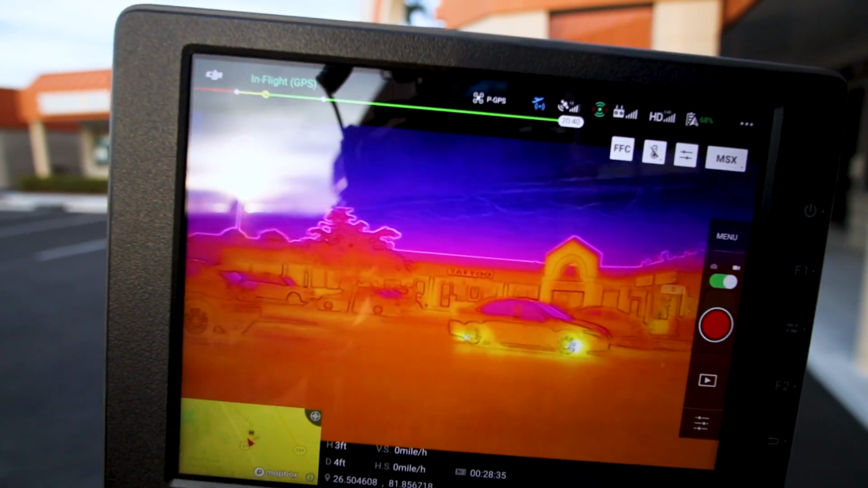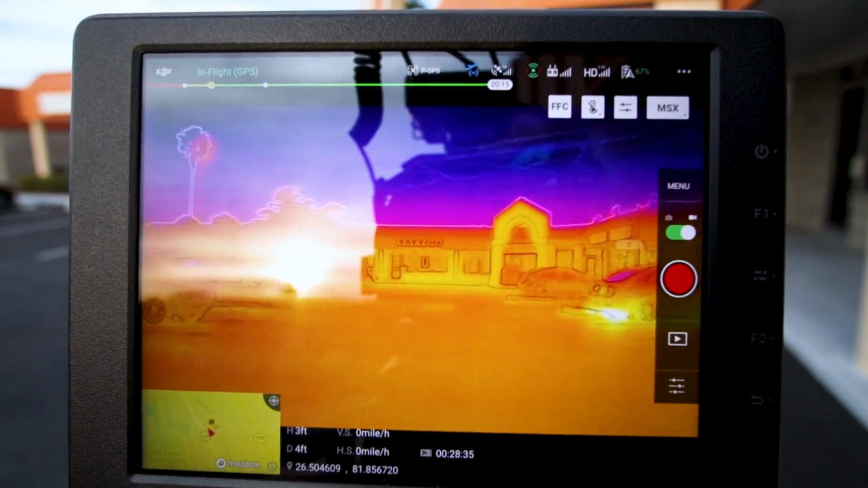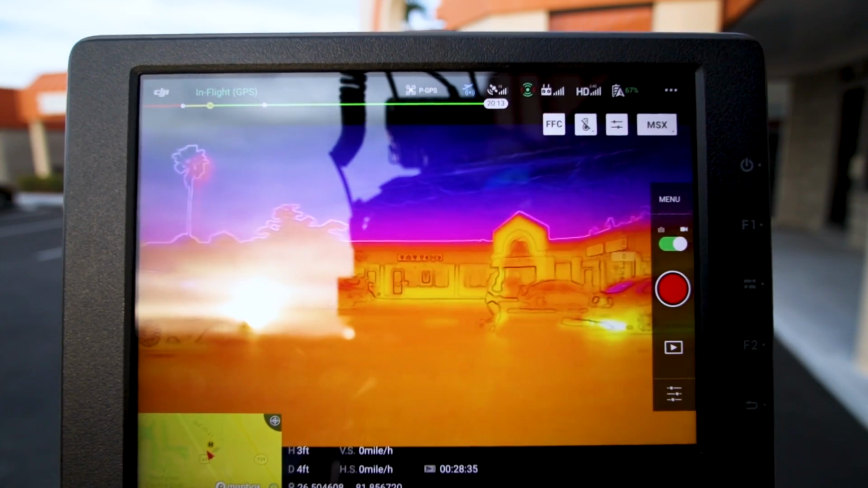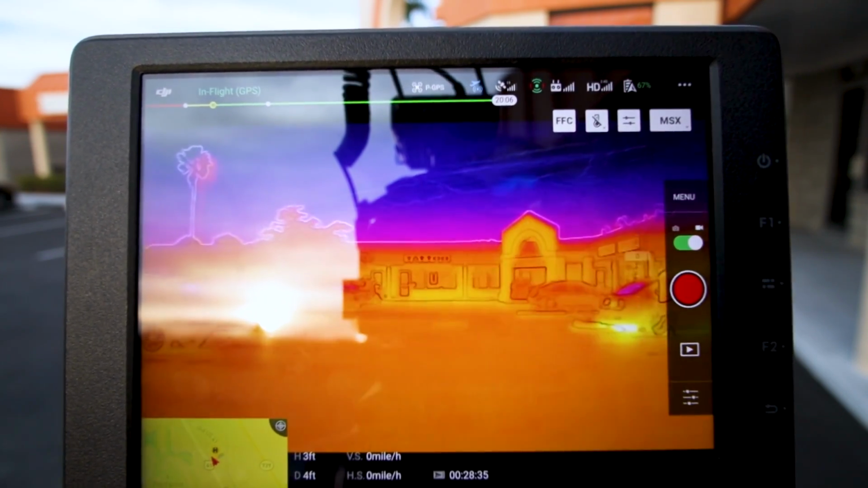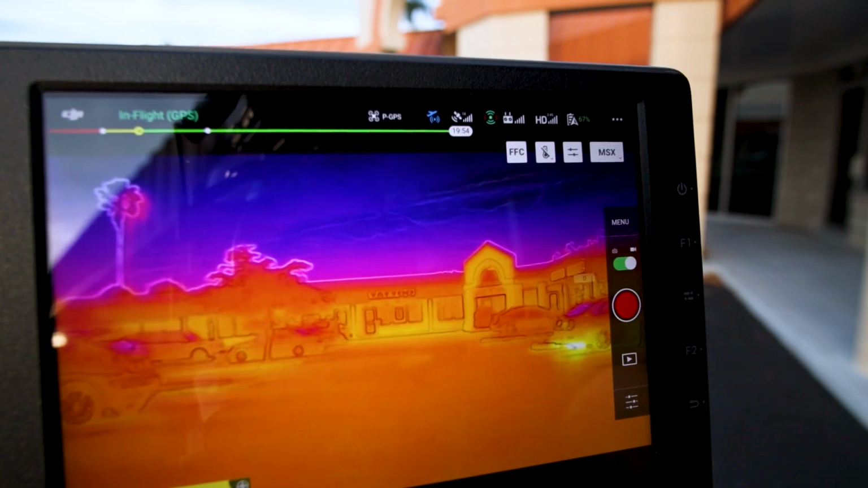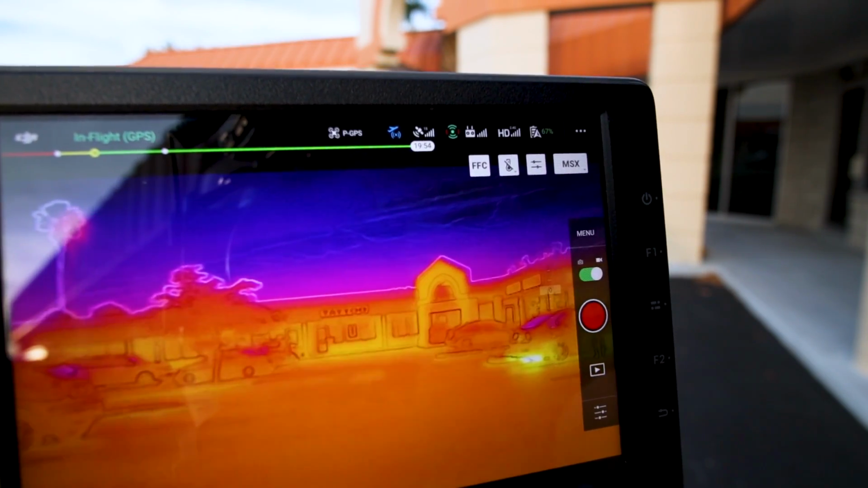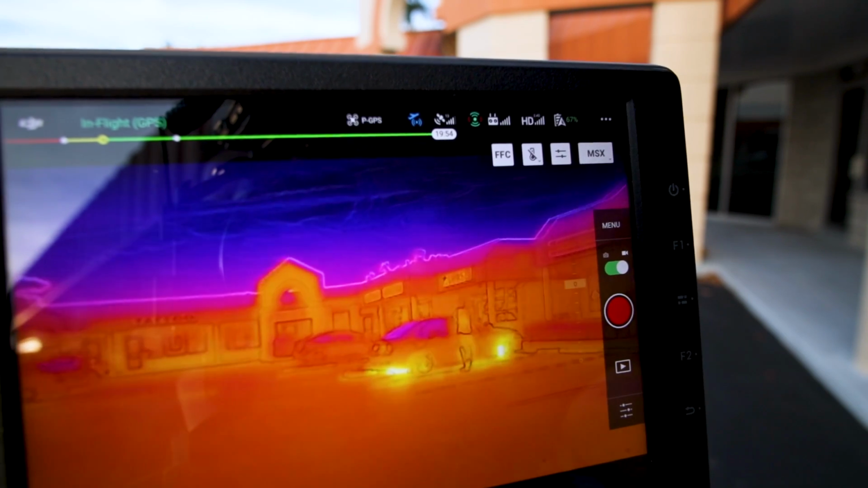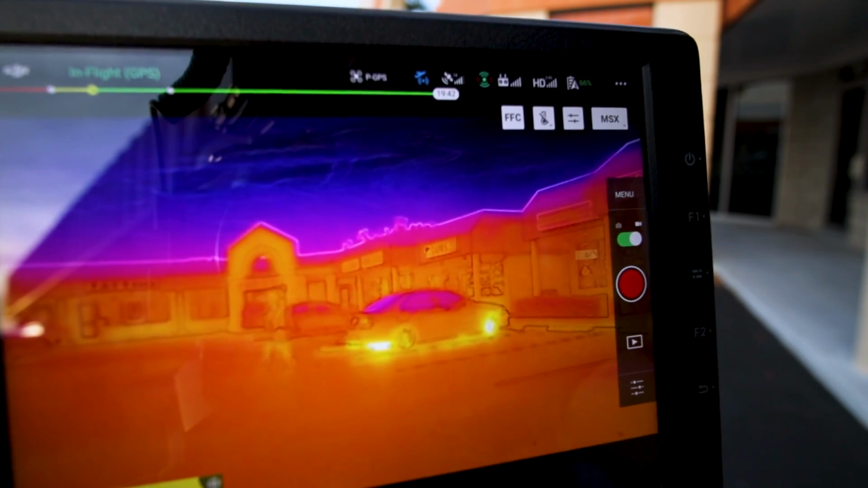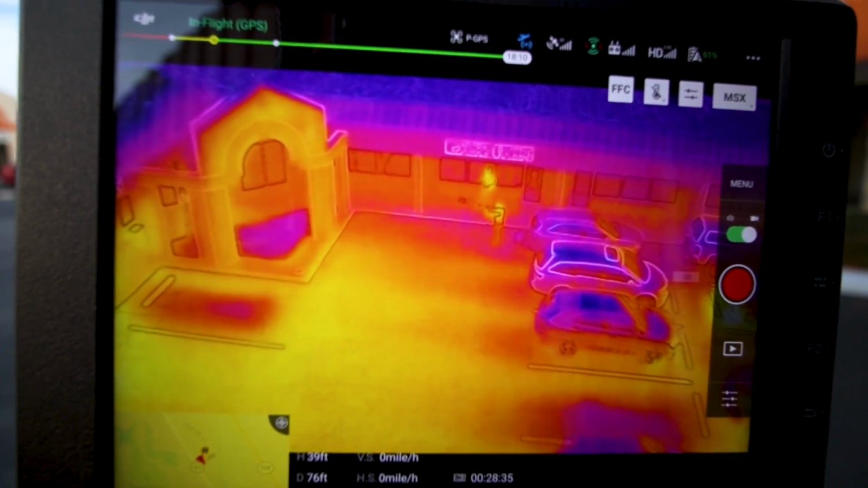So there's an actual image of the control with the MSX on, and that was a person running across the screen. It's a little bit of glare there. I'll angle it to where you don't see so much glare. So what you'll actually notice right now is the MSX is on.